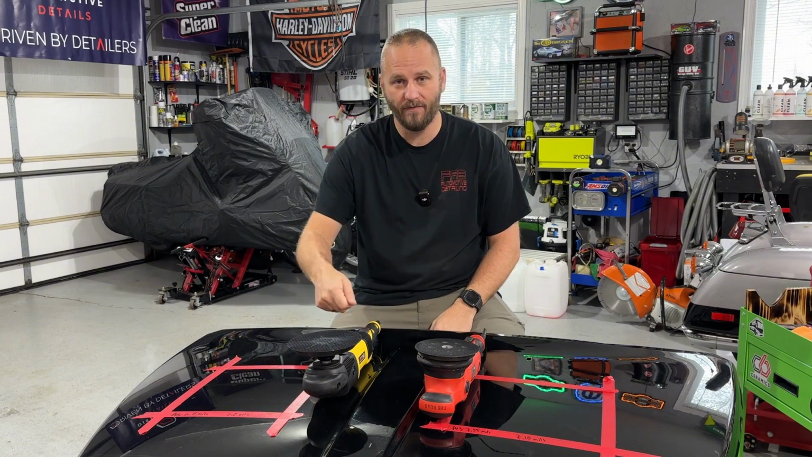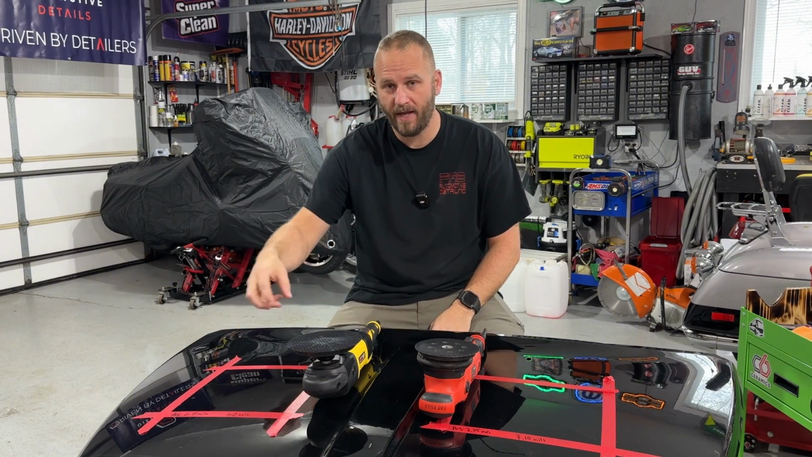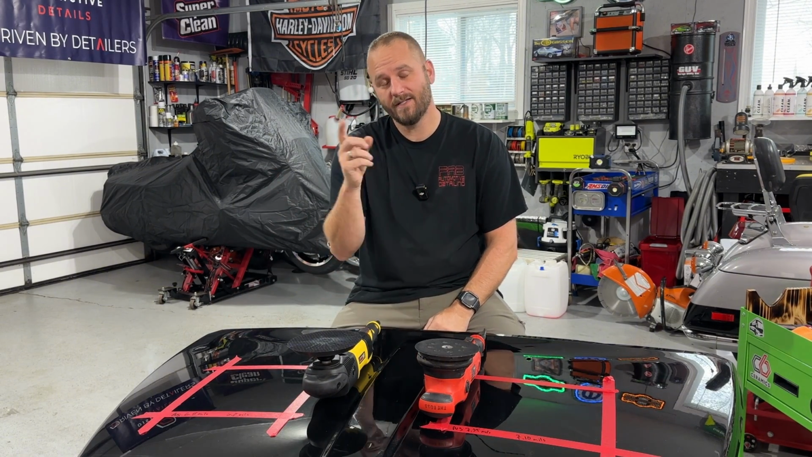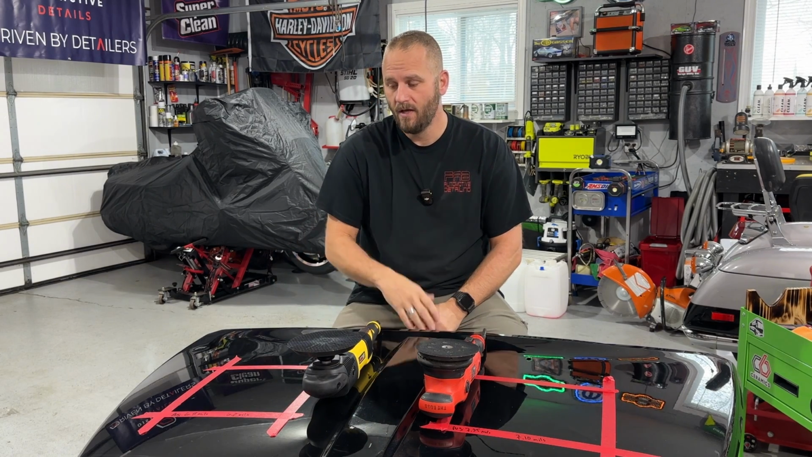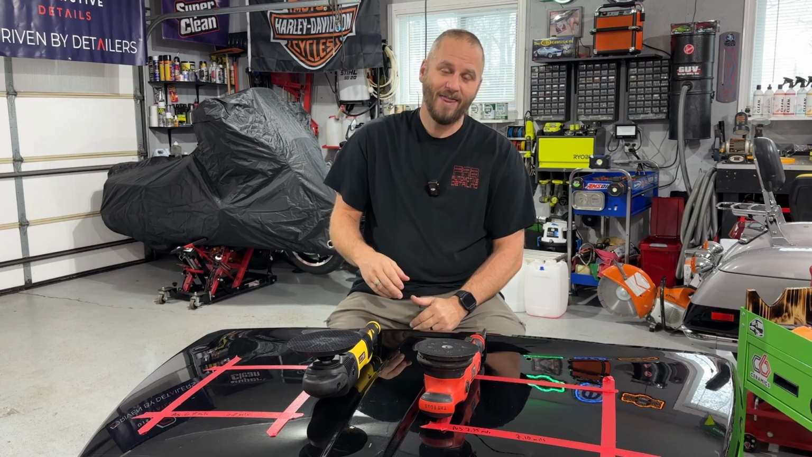The way it just wanted to come off there, and it just absolutely marred the paint. Did not cut through, like I said in the video when I got done with this. It did not burn through. It just marred it really, really heavily, which we're able to remove. But yeah, I thought this would be a cool video.